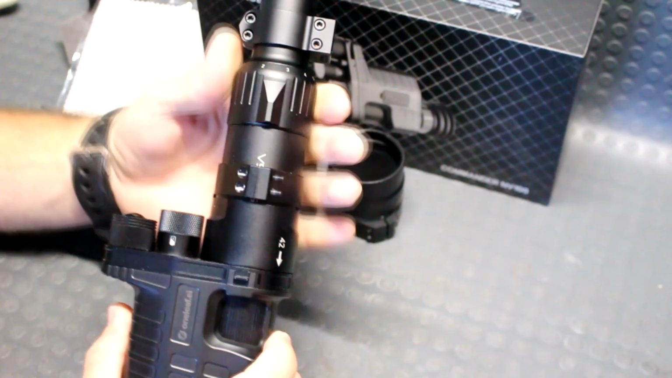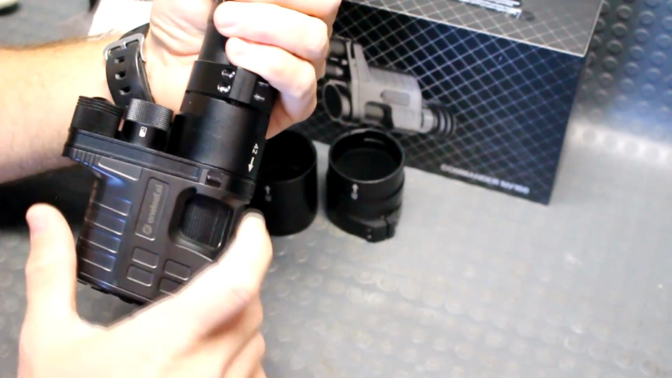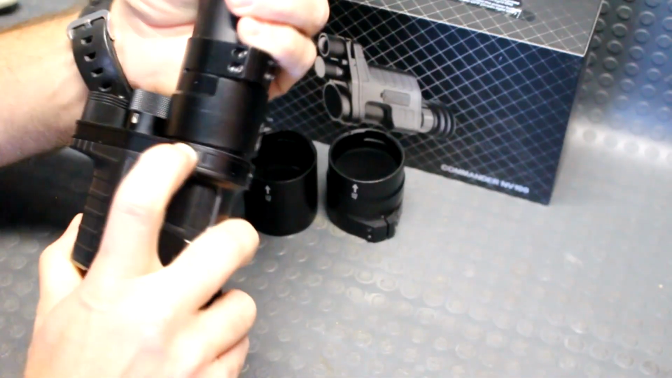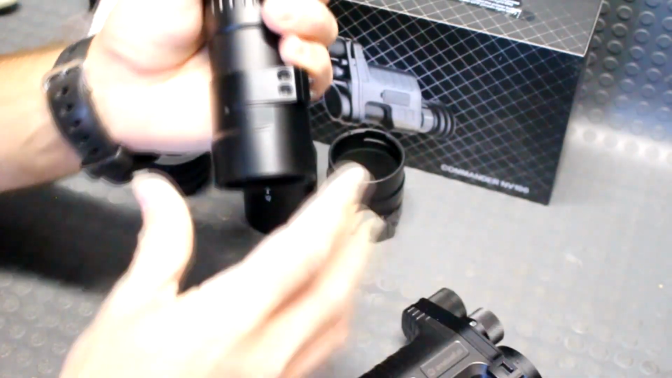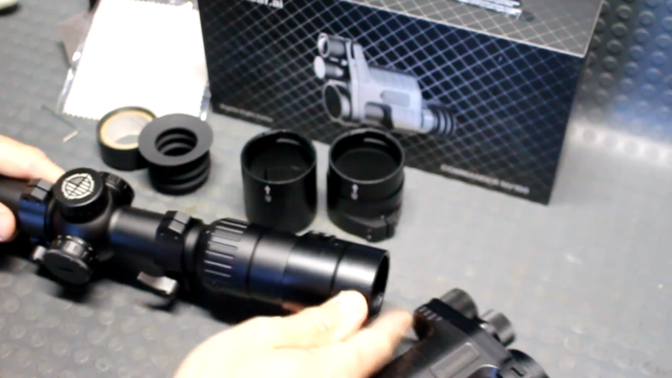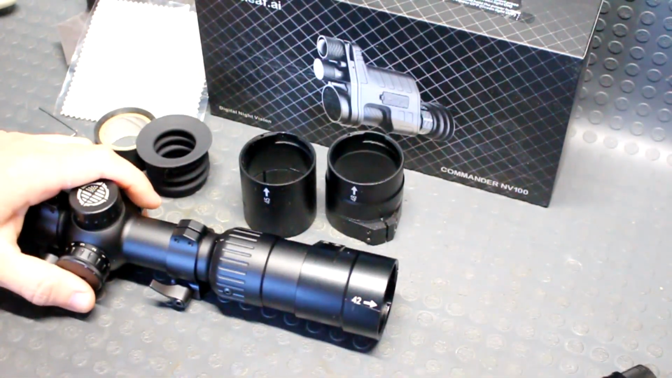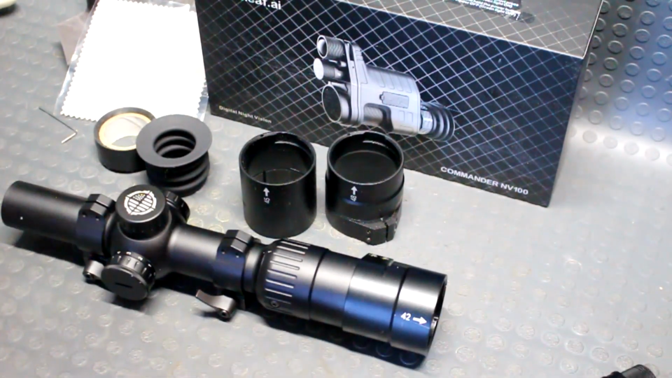Very audible. And when you want to remove the monocular from the rifle scope, again, very easy. Just push this button down right here, give it a little twist, and you're right back to where you started with only this adapter hanging off the back, which is not too cumbersome without the monocular either. Definitely still a shootable rifle scope.